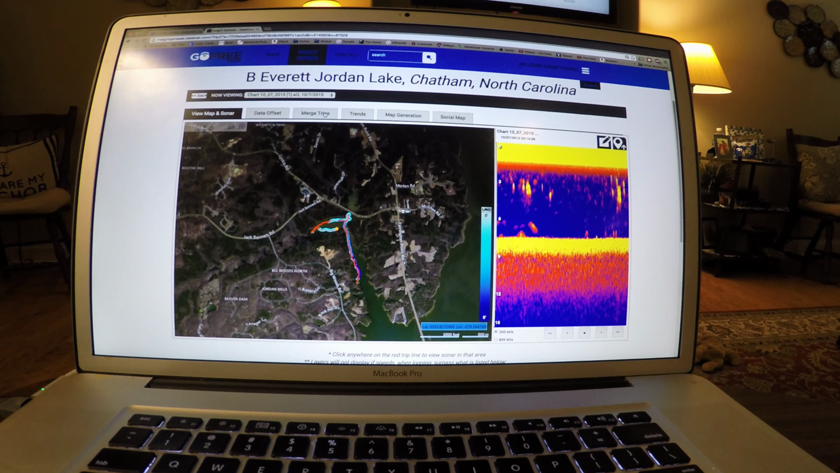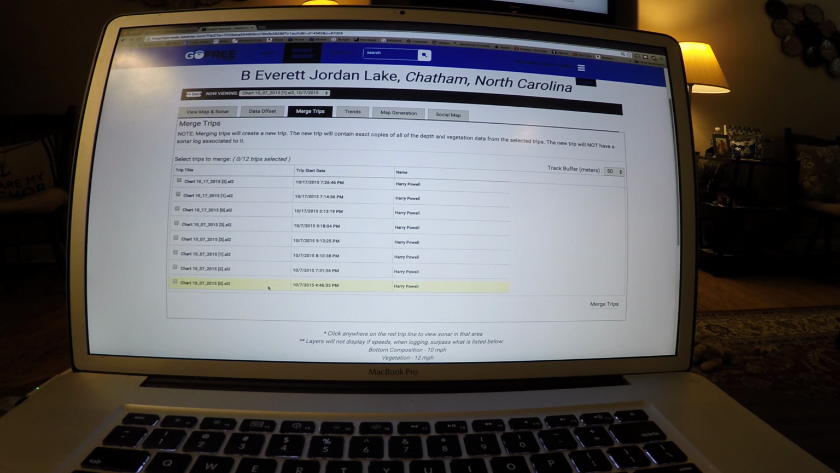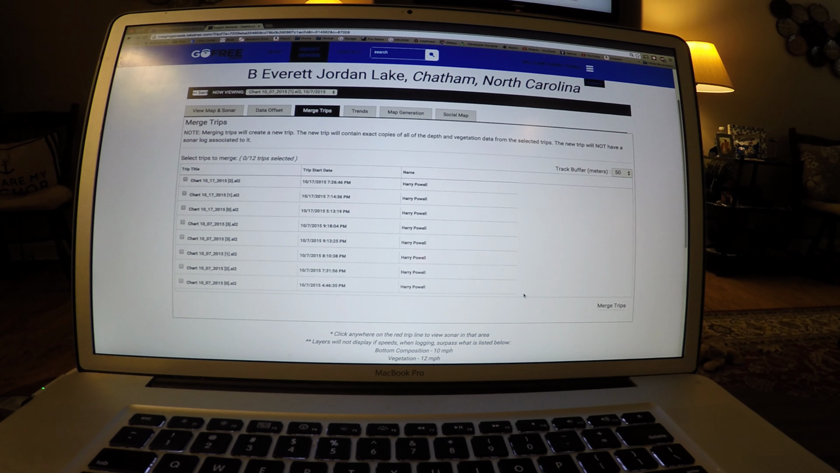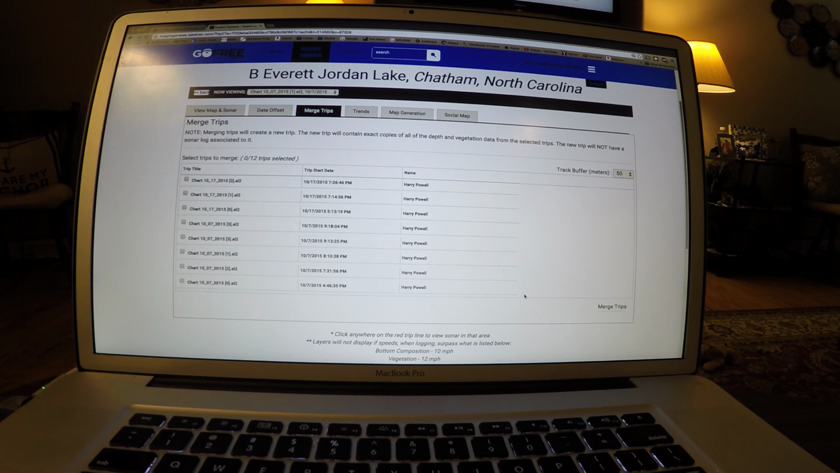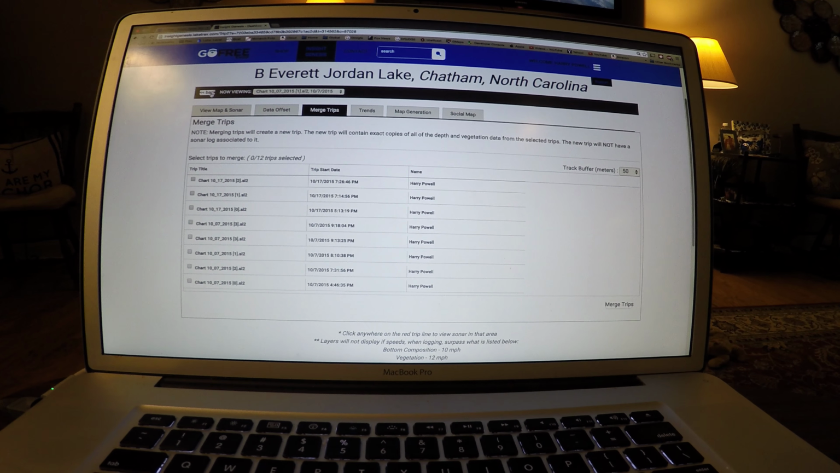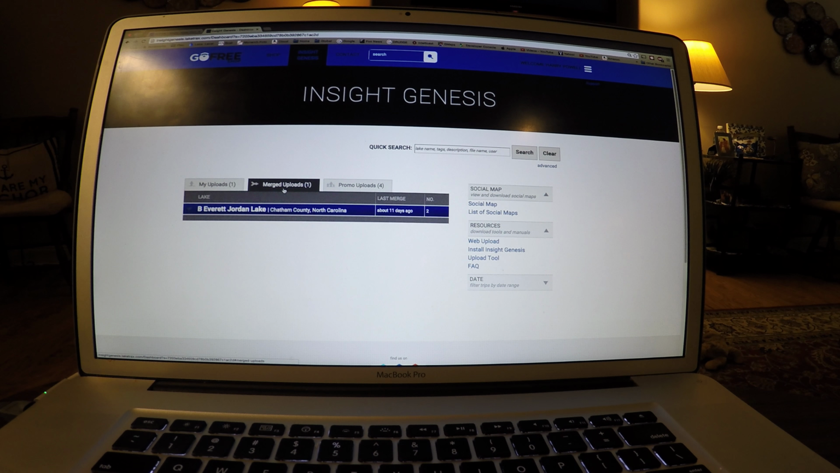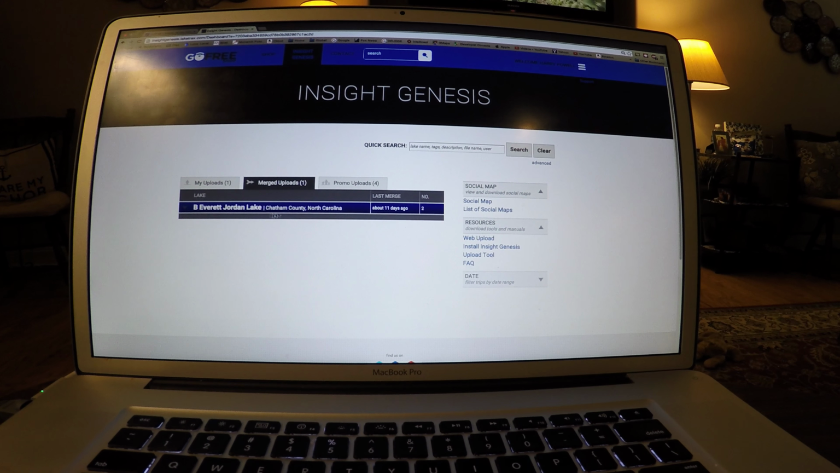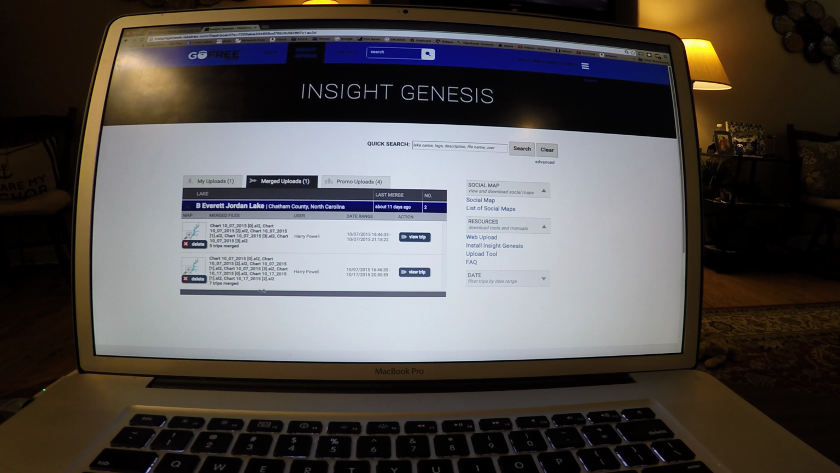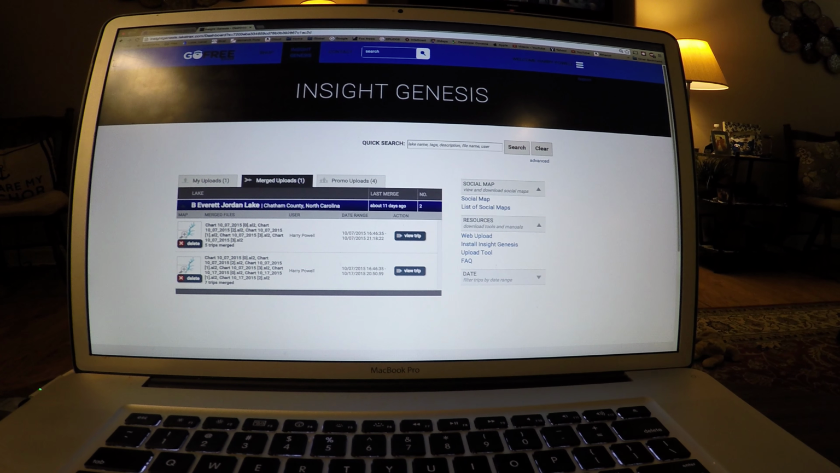I can click on merge trips and then select any or all of the different sonar logs that I have and hit merge trips, and it says that it's queued up and it's working, and it'll take a little while to create that single merged trip. So you have one map in this tab for merged uploads. Now I've got two since I've done two of them. But what I did was I went back and re-merged all my previous logs with my new ones. So now I have a merge that has 7 trips. I could probably delete the first one.